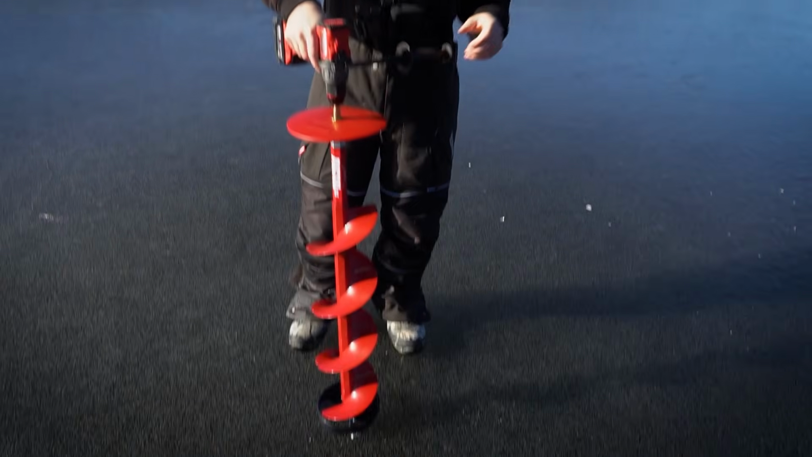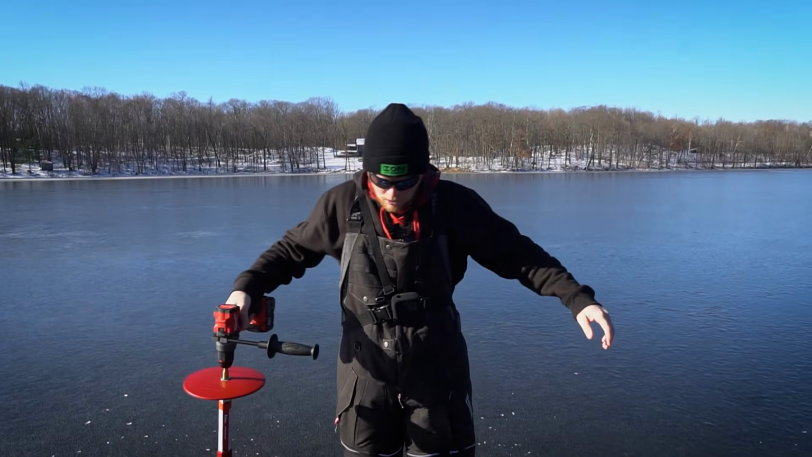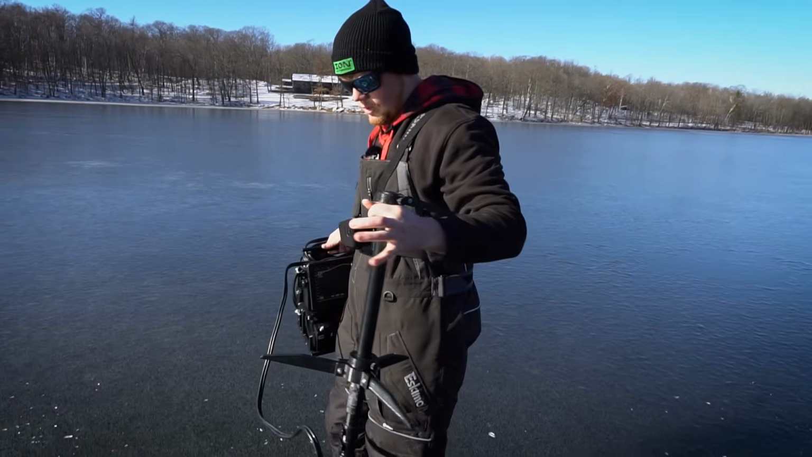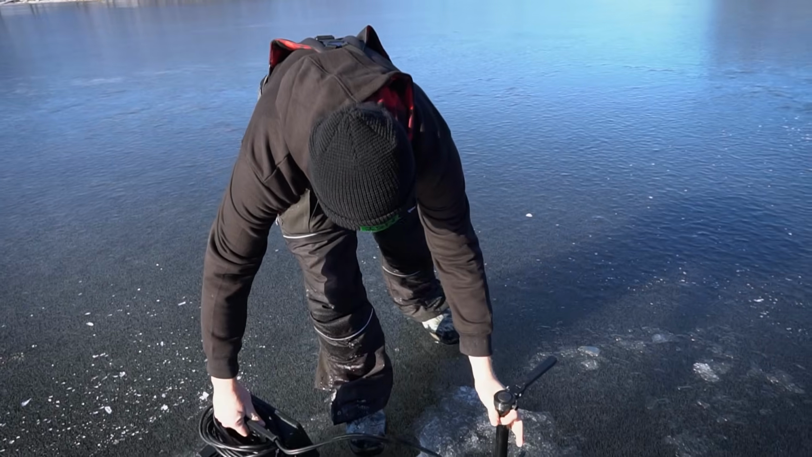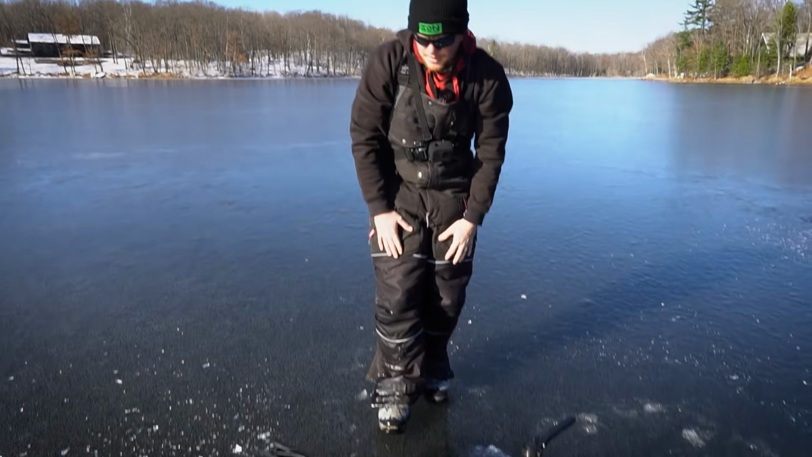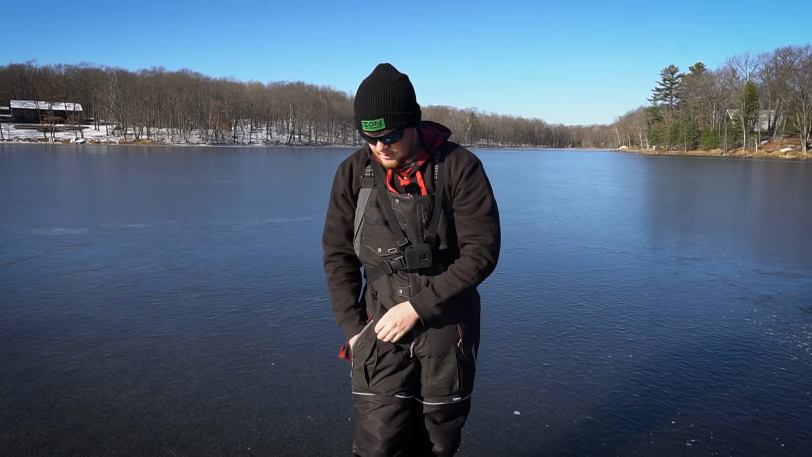All right, we're gonna start by drilling a hole here in the ice. Let's do that. There's our hole. That's the first step. So, like I said, we're on a brand new lake here. We're fishing. We're trying to find some fish. And I'm gonna go ahead and screen record this directly to my phone so you guys can see what is happening here.